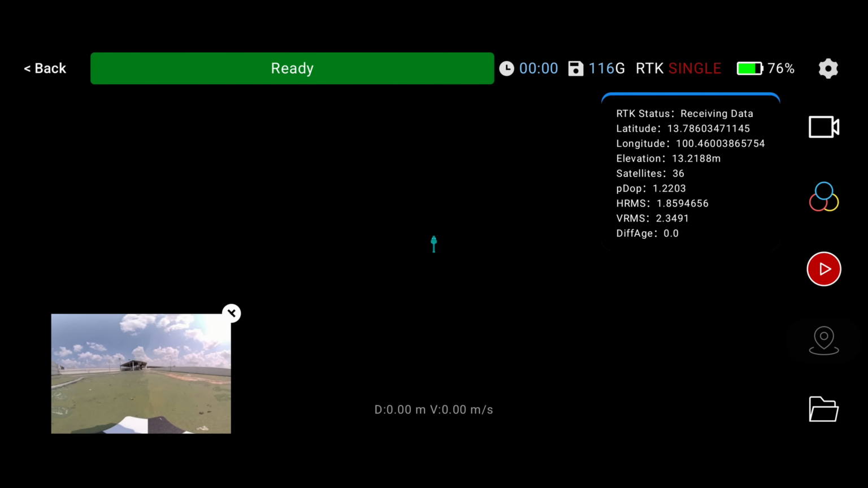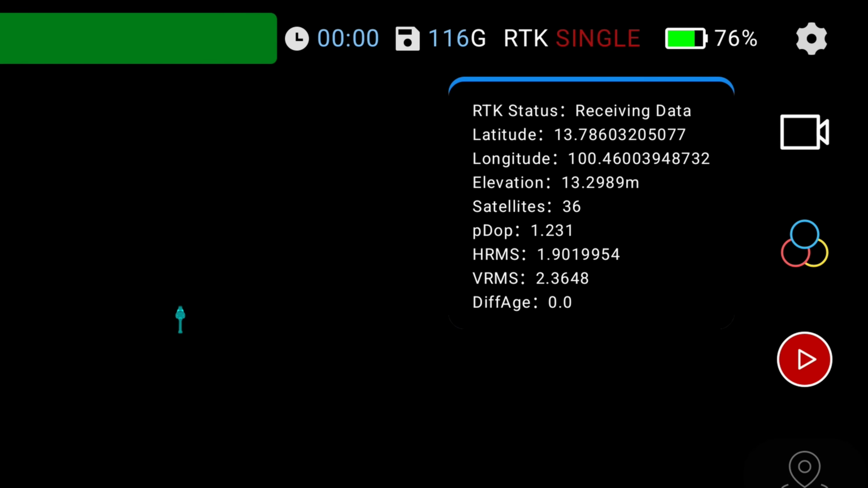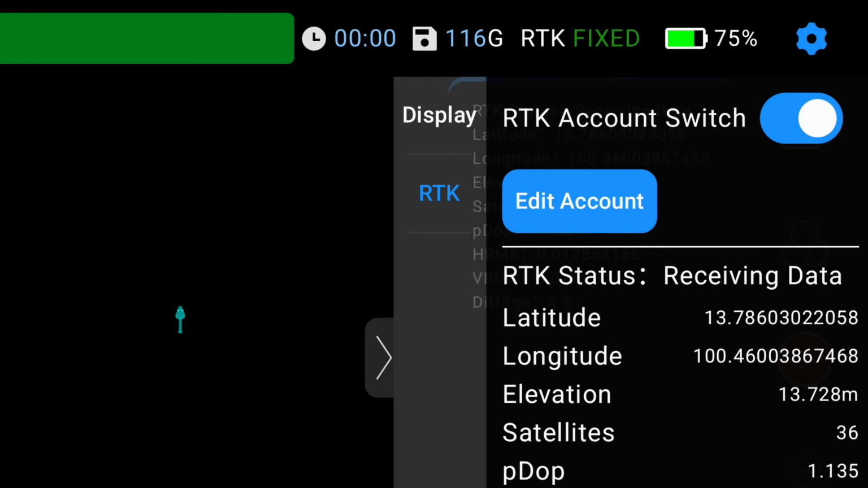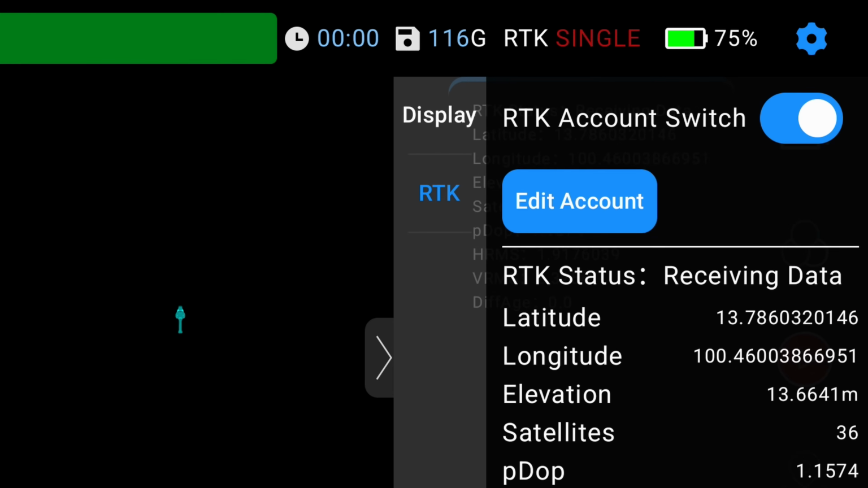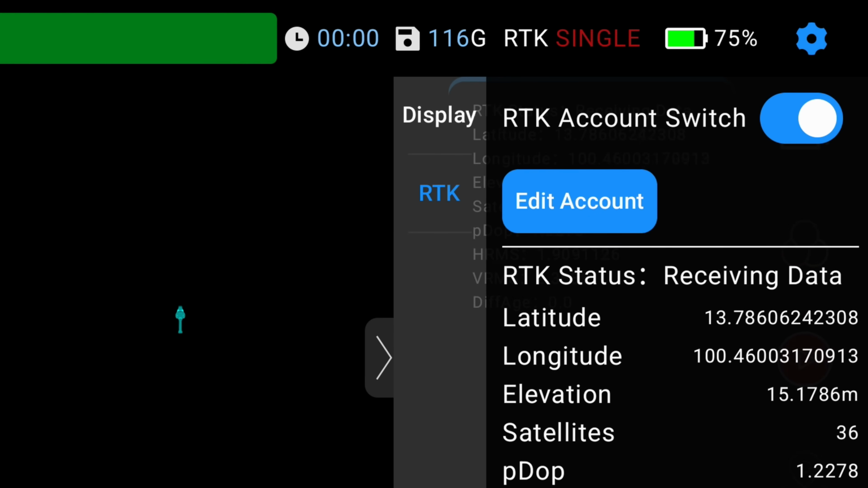The NTRIP network went down. You can see it in the RTK status. It kept jumping back and forth between single and fixed solutions, which confirms the network failure. As a result, this entire scan had to rely solely on the SLAM loop.